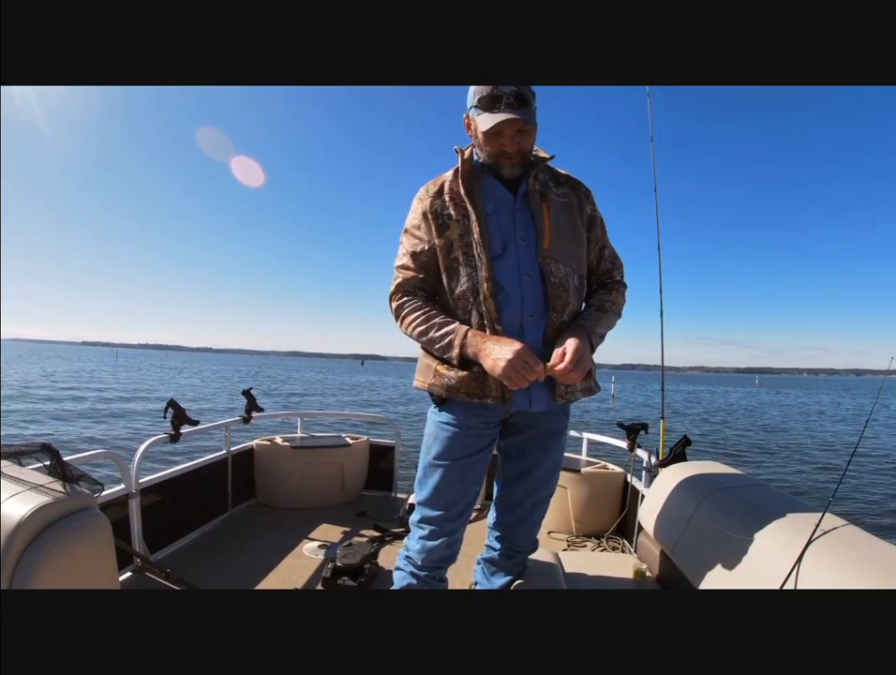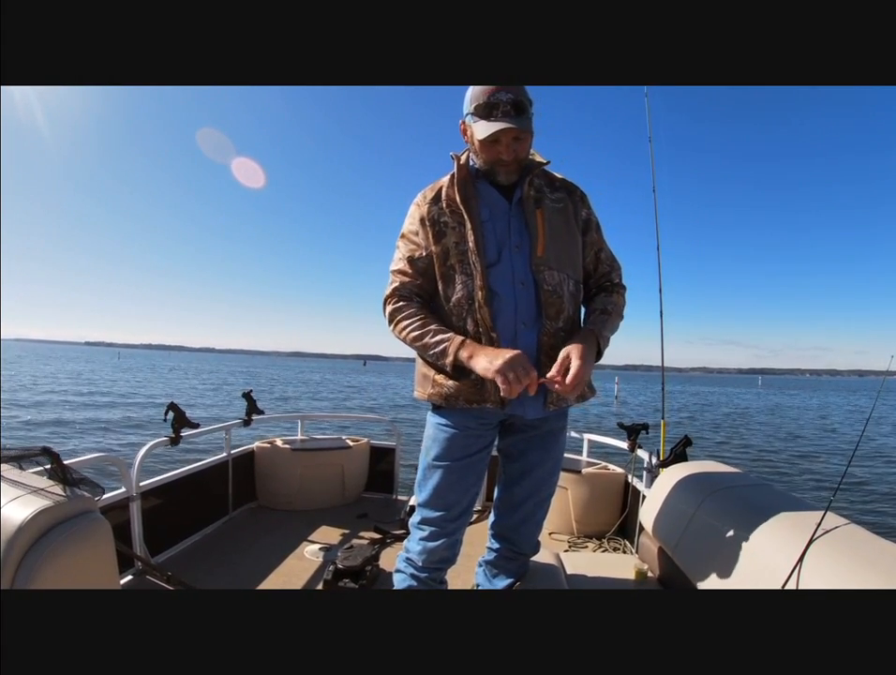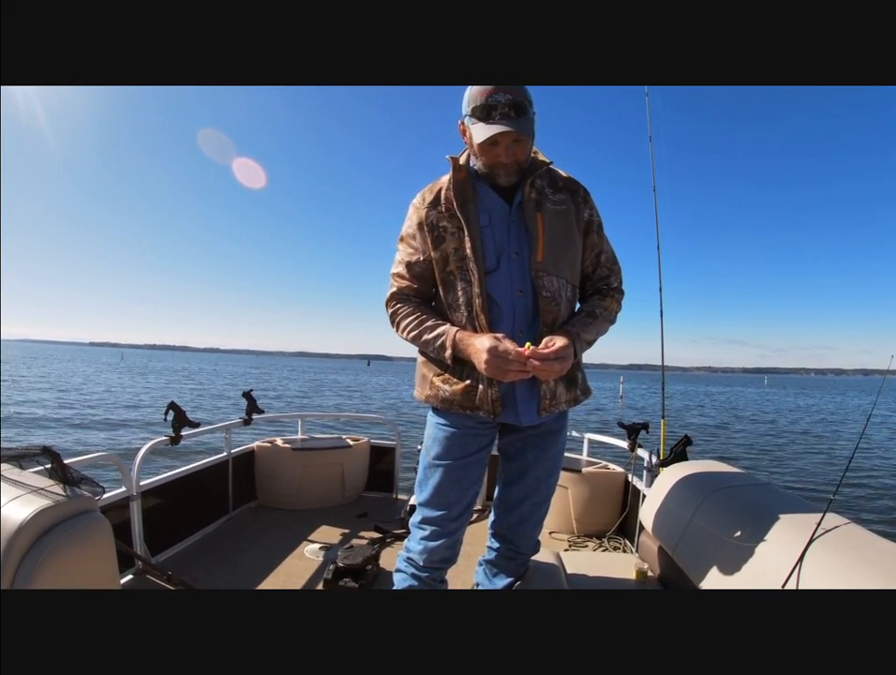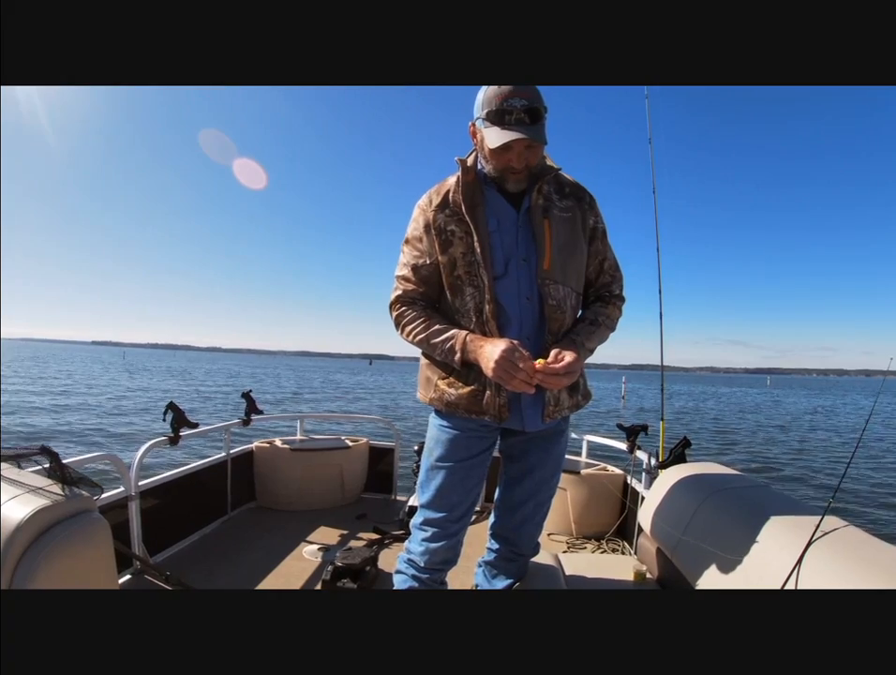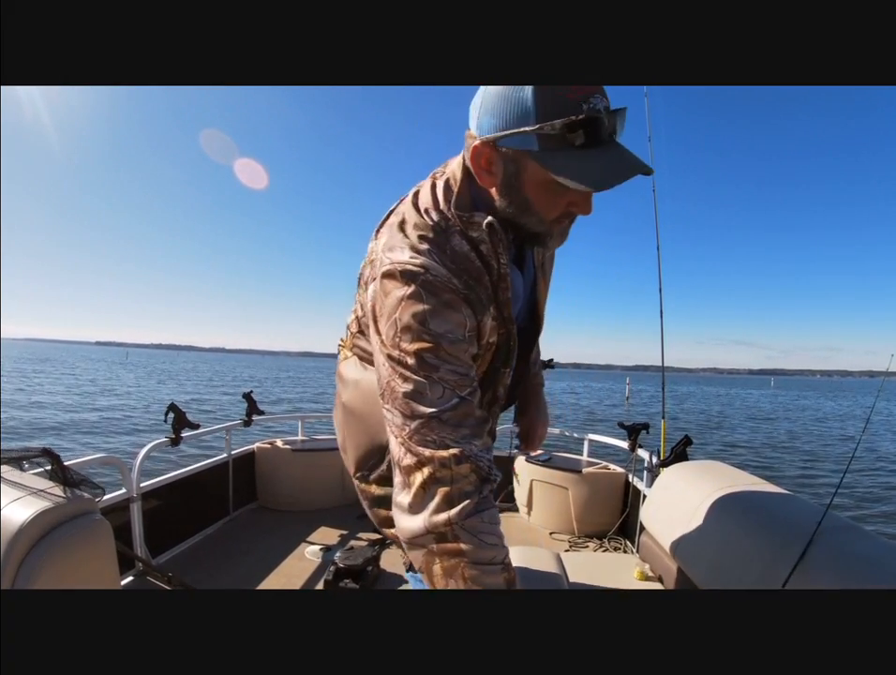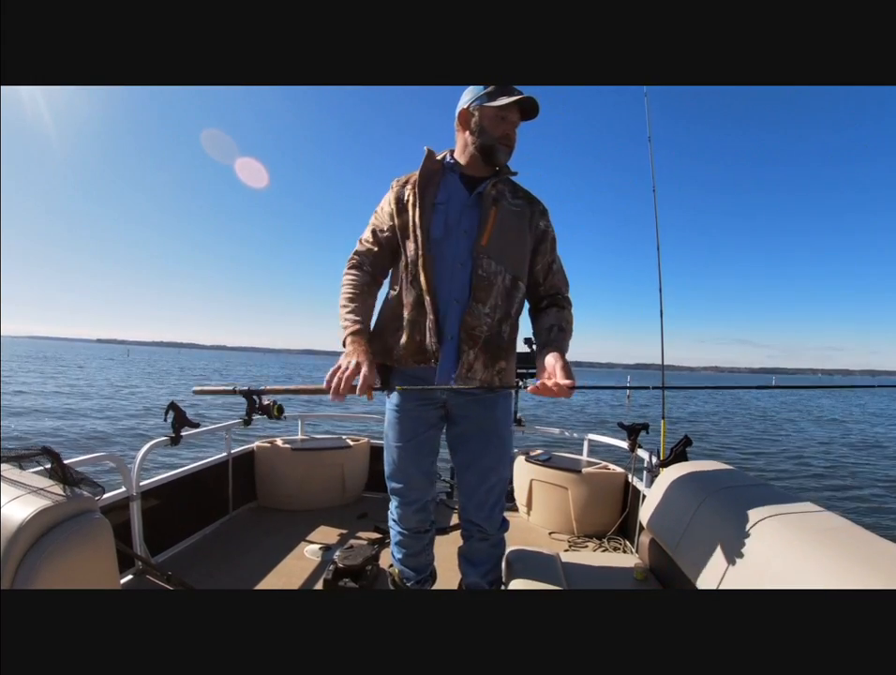But when you're jig fishing, if you catch 3 or 4 off a spot and there's several fish still there and you just can't get them to take it, a lot of times just changing a jig color will get you another strike or 2.